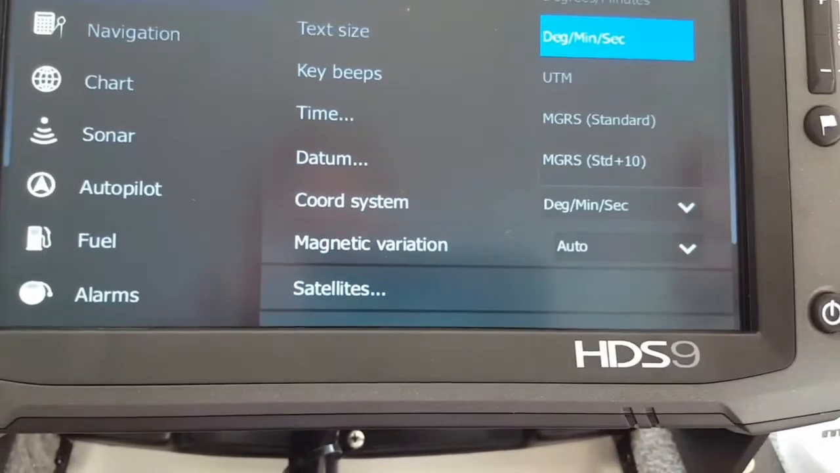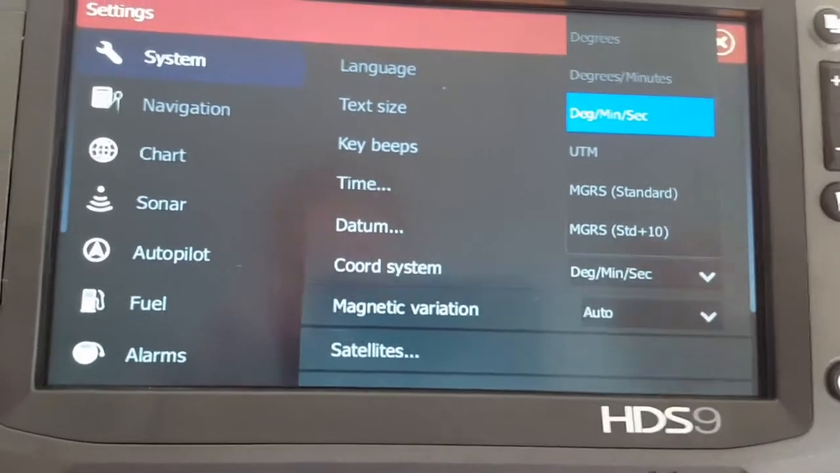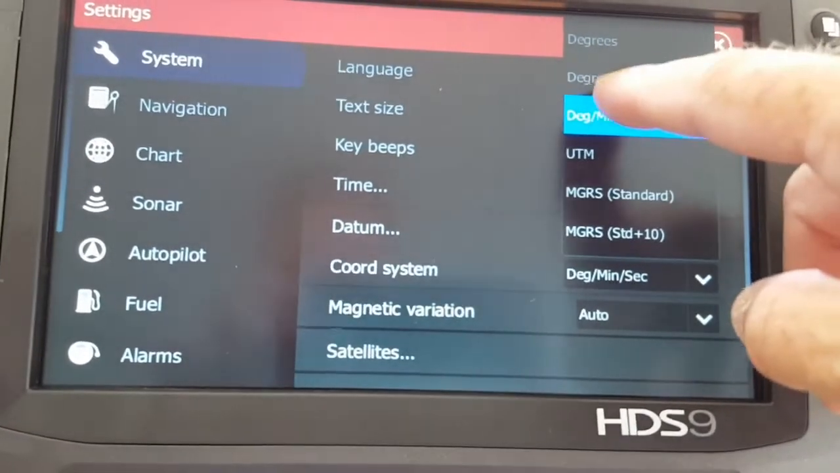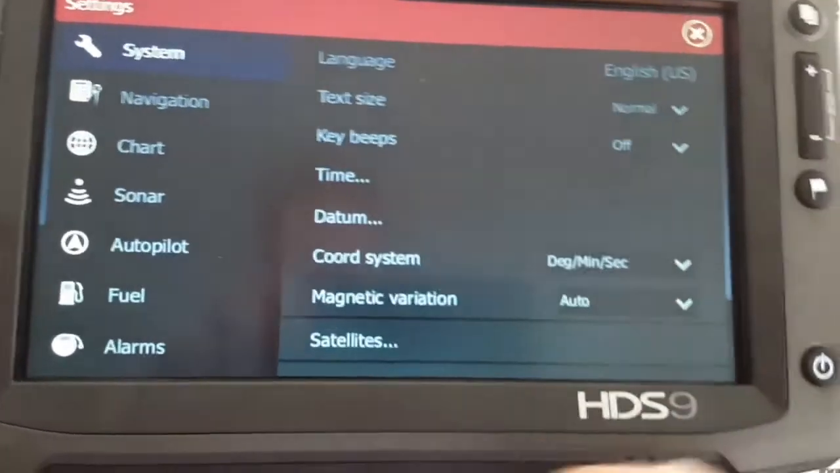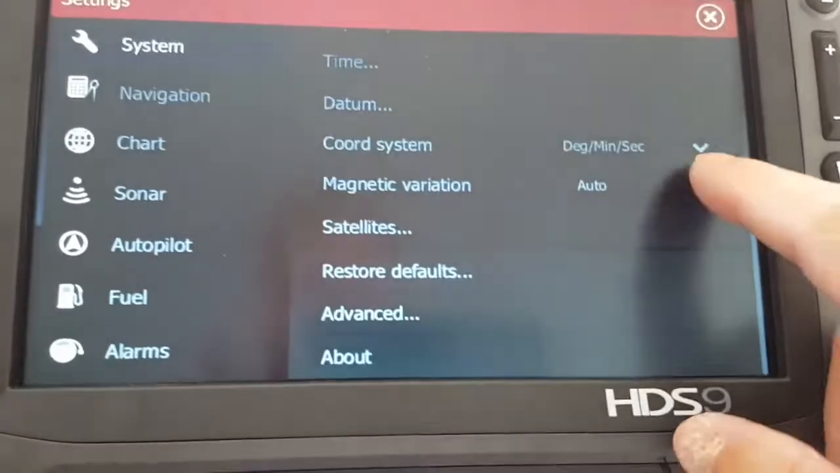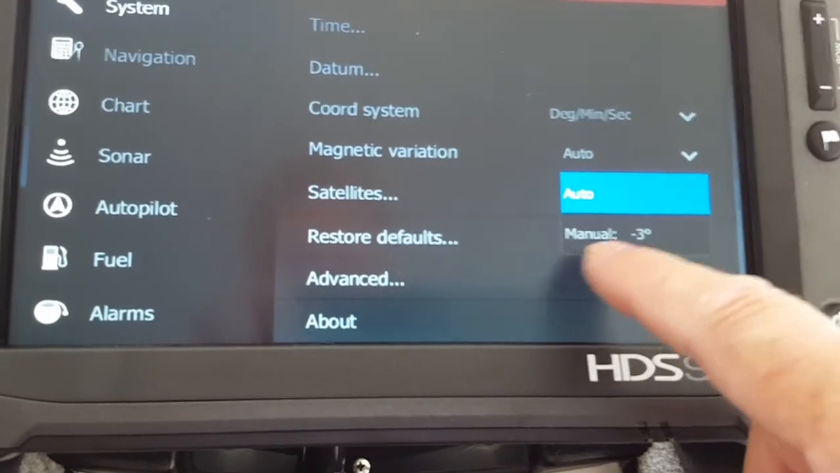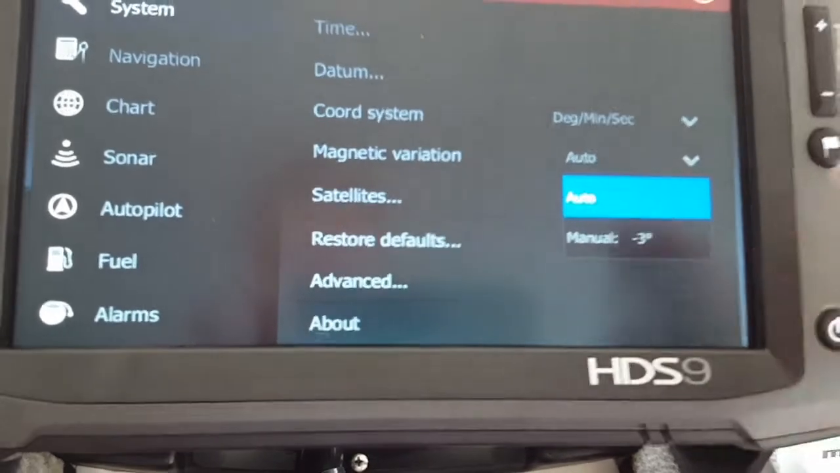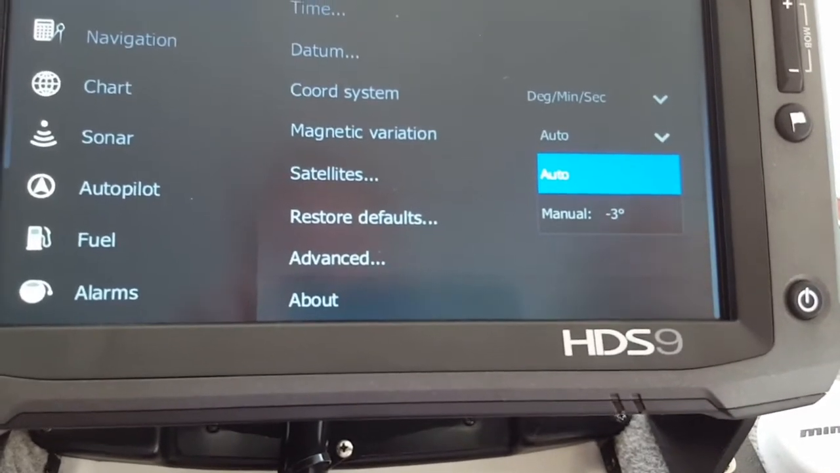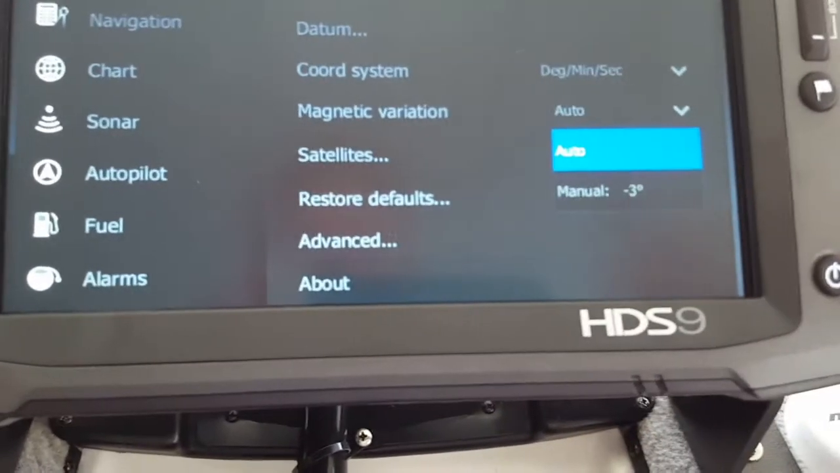To me, it just seems like it's a little bit quicker refresh rate on the screen as you're running up the lake, say at high speeds. Your screen seems to refresh and update quicker that way to me than it does when it's set here to degrees and minutes. So that's where I like to keep mine. Then I've got magnetic variation set to auto. I keep that on auto. You can set it manually. Now what I do is when I'm running my coordinates for heading up, I will set this to -3, or the difference in those two settings.